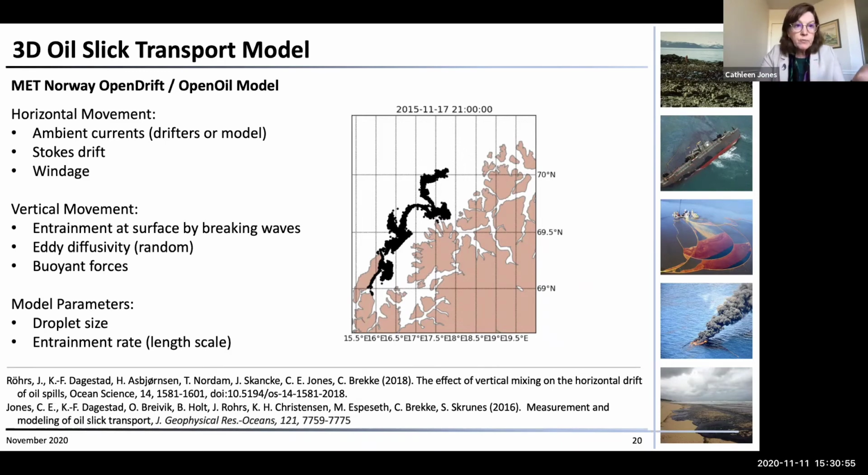For horizontal movement, they had the ambient currents from the drifters. They also compared it to a model, but the results from the drifters were much more accurate. They used Stokes drift, windage, horizontal spreading on the surface from the wind, vertical motion. You had entrainment by the breaking waves, you had diffusion, and you had buoyant forces, which caused the oil droplets to rise back to the surface.